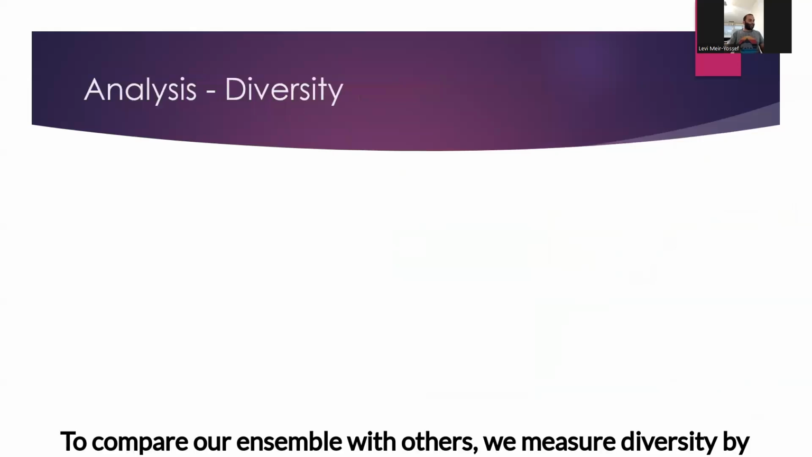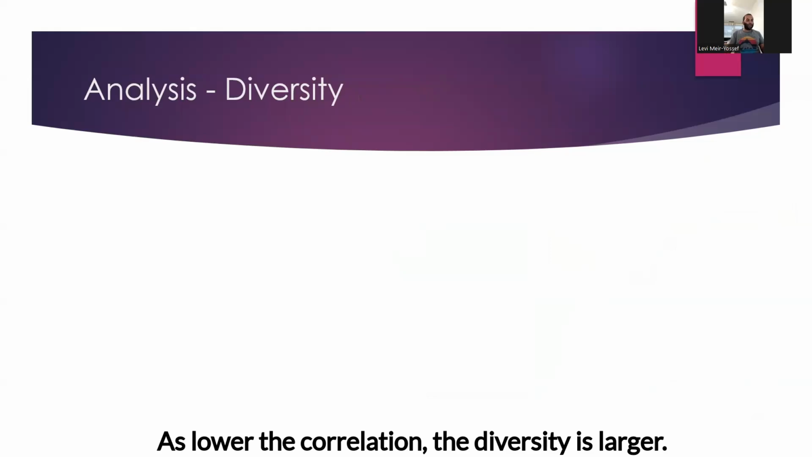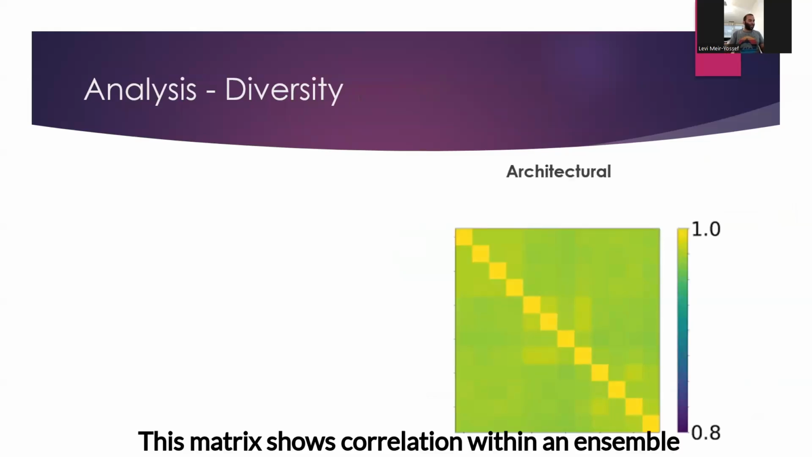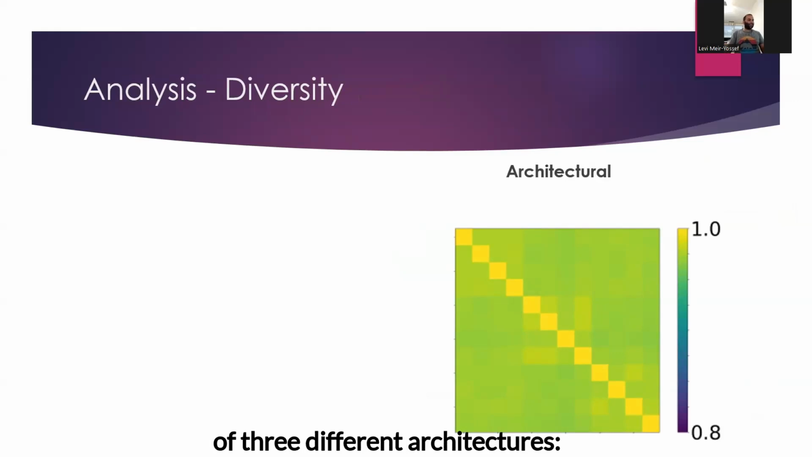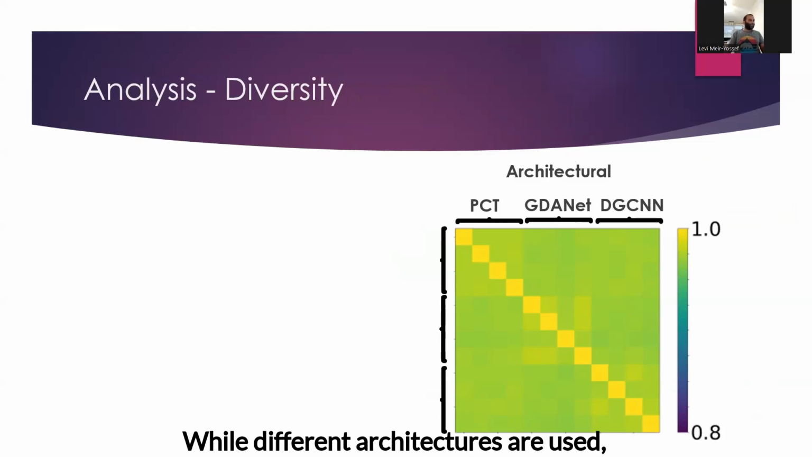To compare our ensemble with others, we measure diversity by analyzing the normalized correlation matrix. The lower the correlation, the larger the diversity. This matrix shows correlation within an ensemble of 3 different architectures: Point Cloud Transformer, GDANet, and DGCNN, each with 4 instances. While different architectures are used, predictions exhibit a high level of correlation.